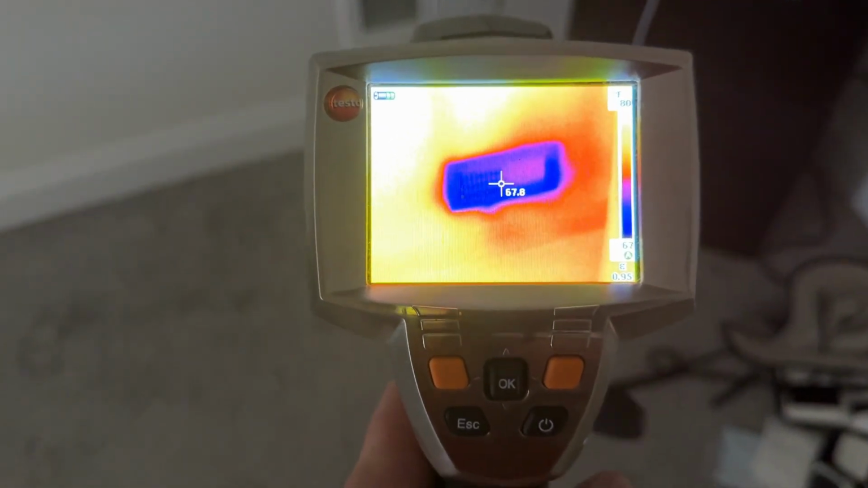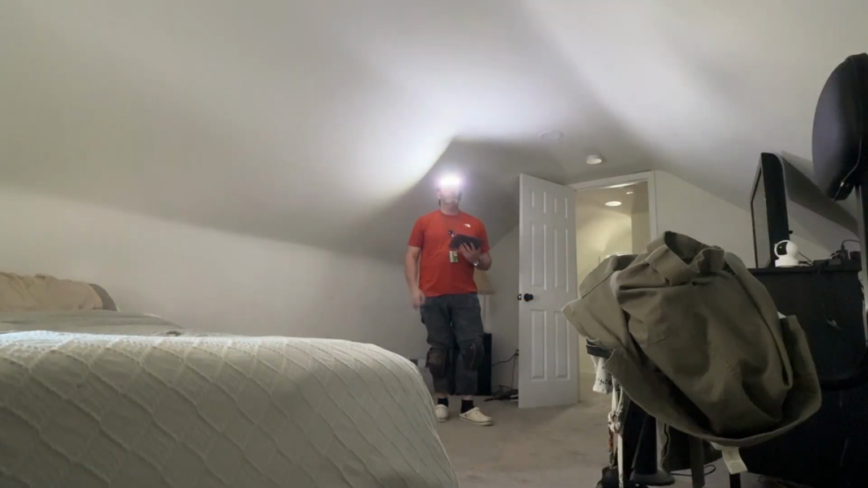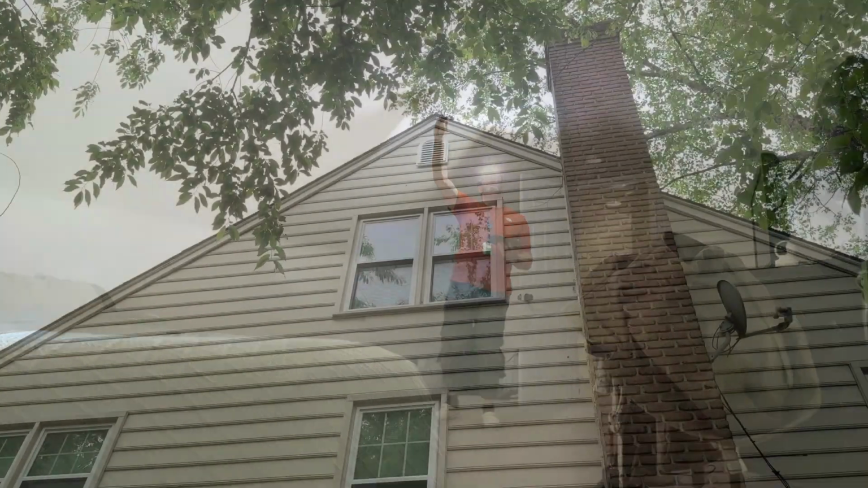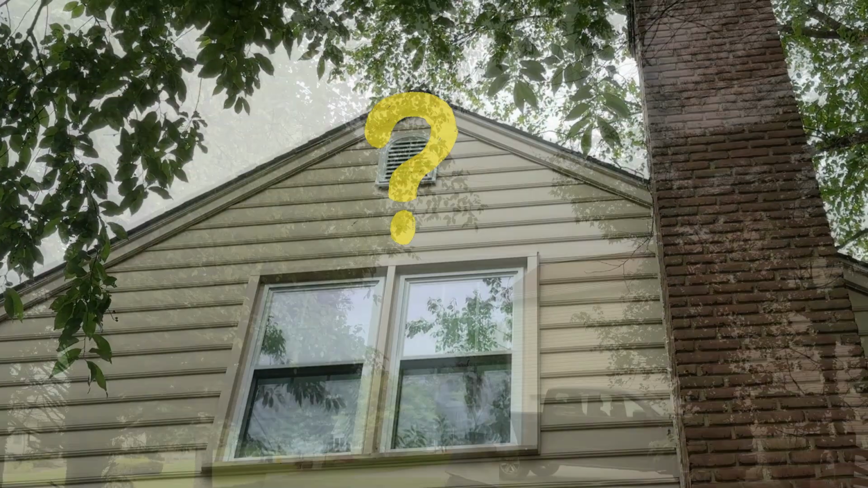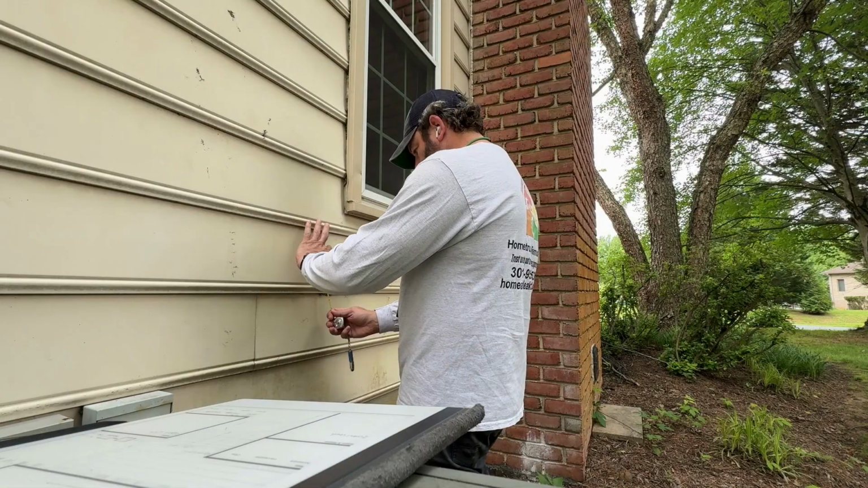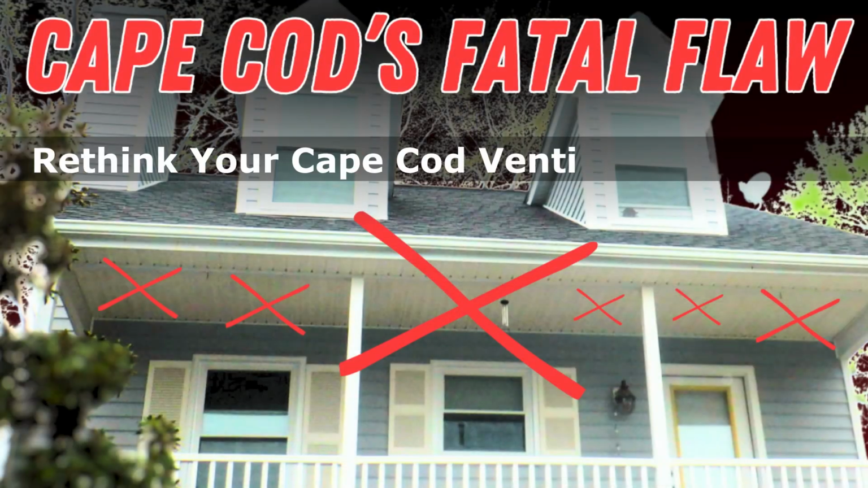The top flat in a Cape Cod is almost always a given in terms of recommending air sealing and more insulation. The only real question is whether or not there's enough space for somebody to get up there and do the work that needs to be done. I have another video about Cape Cod-style houses with a tip on how to measure the area even if you don't have access. So check it out if you need that information.